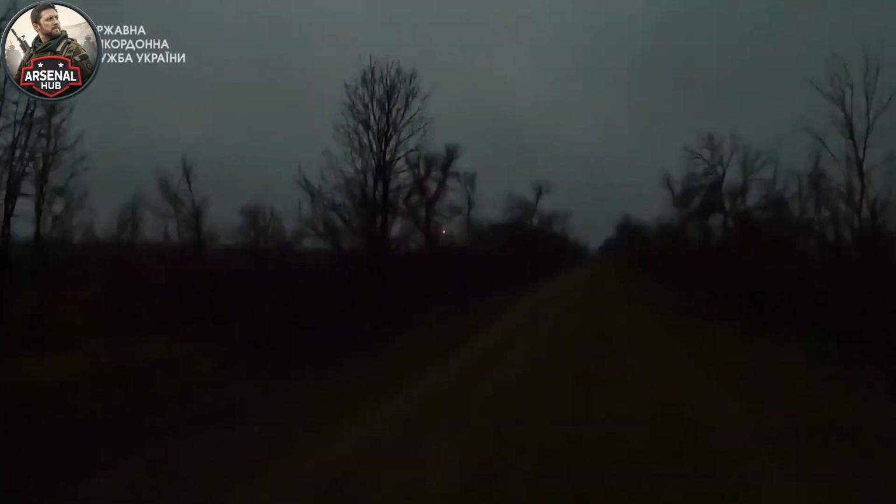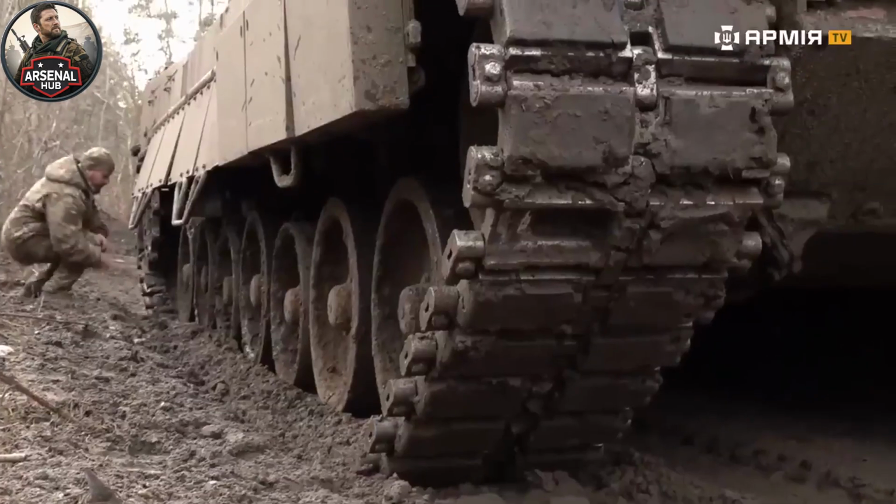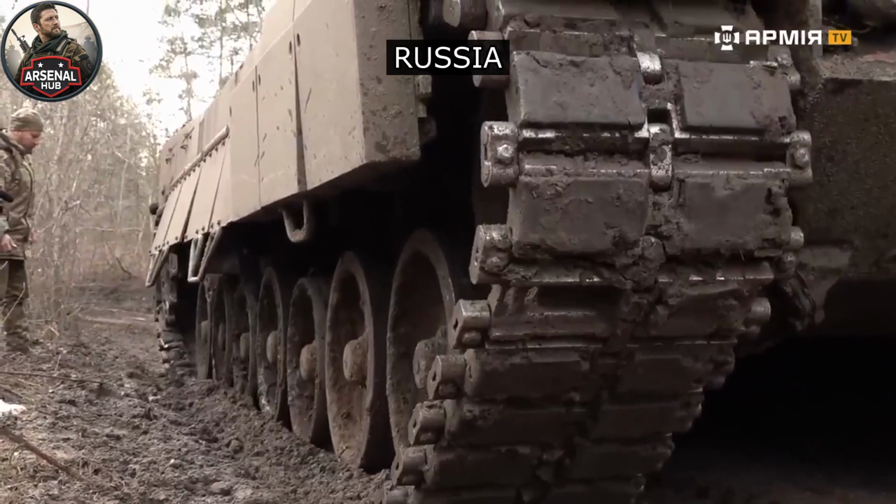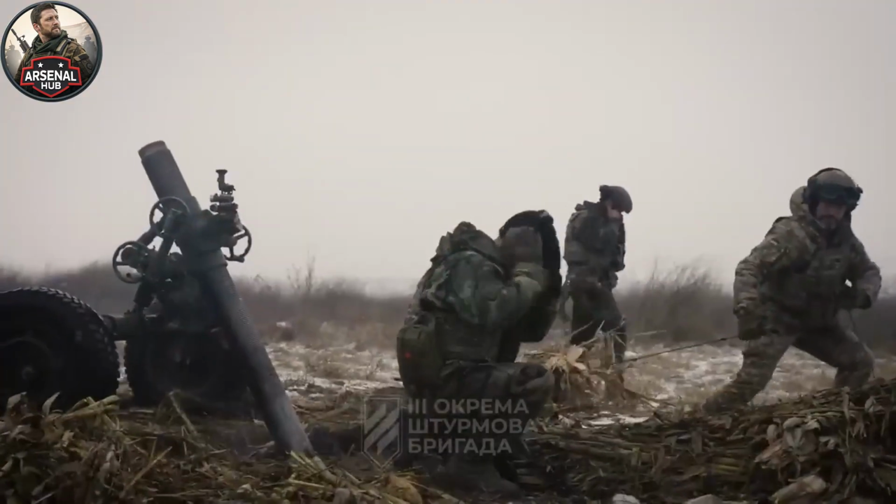This is the story of that engagement. This is what Ukrainian anti-tank crews did to a Russian reinforcement column on a forest road in the middle of the night. And this is what Russia lost, not only in vehicles and soldiers, but in the forward positions that waited for reinforcement that never arrived.